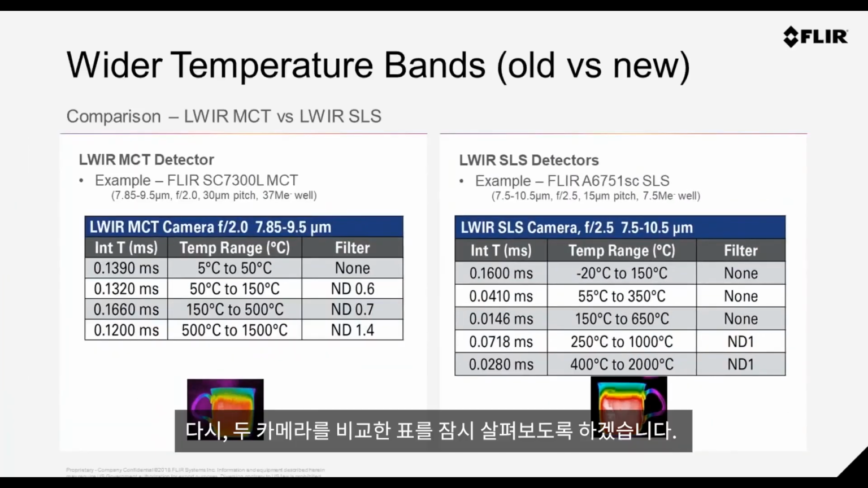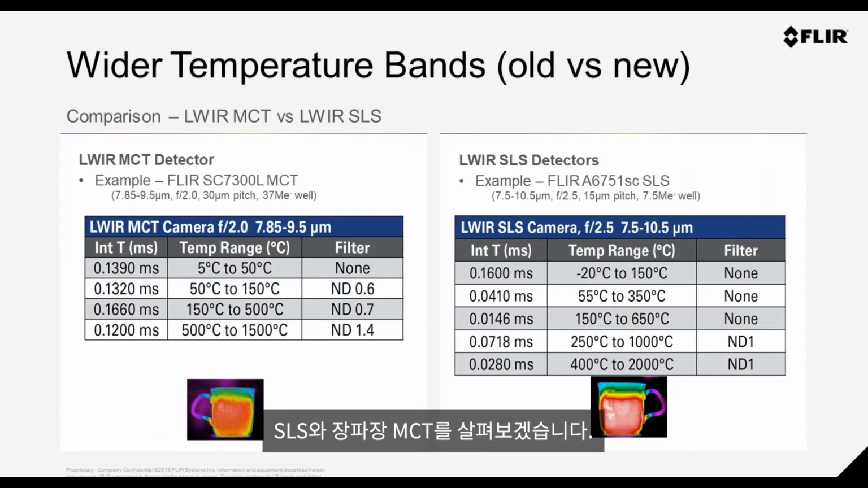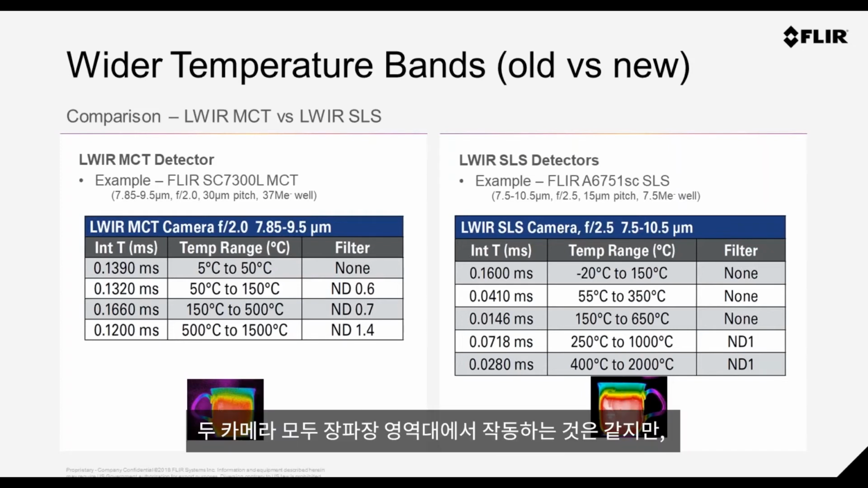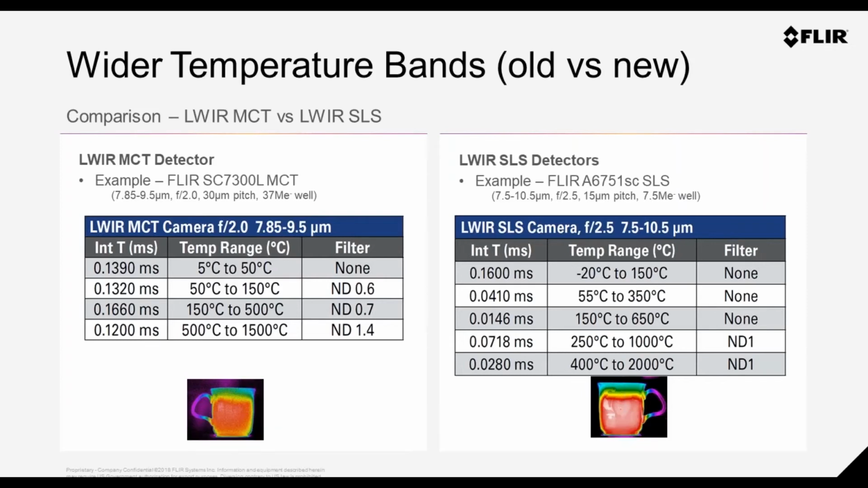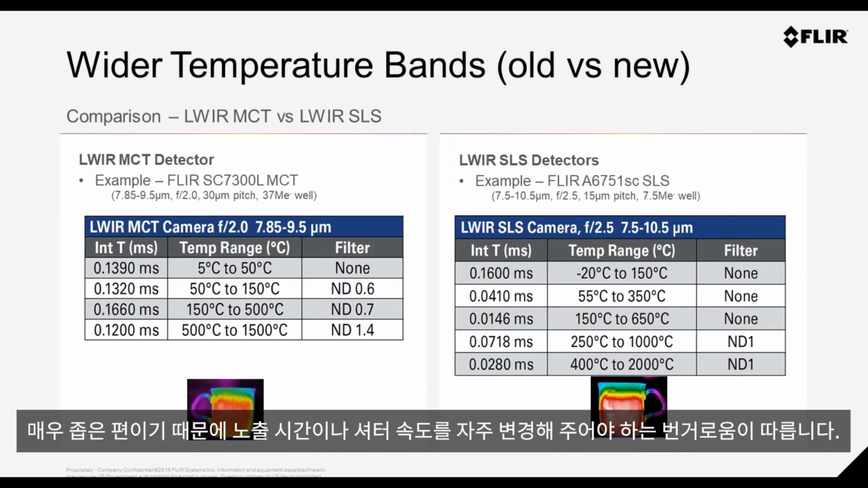Again, back to a couple of comparison tables, but some interesting points here is the wide temperature bands. Let's look at this for the SLS and the long wave MCT. The first thing, briefly, is if you look to the first line, the first temperature band, although both these cameras are working in the long wave, the SLS represents a newer, more modern technology. So the first band on the left is 5 to 50 degrees C. So it's very, very narrow before you start to need to change that integration time or shutter time.